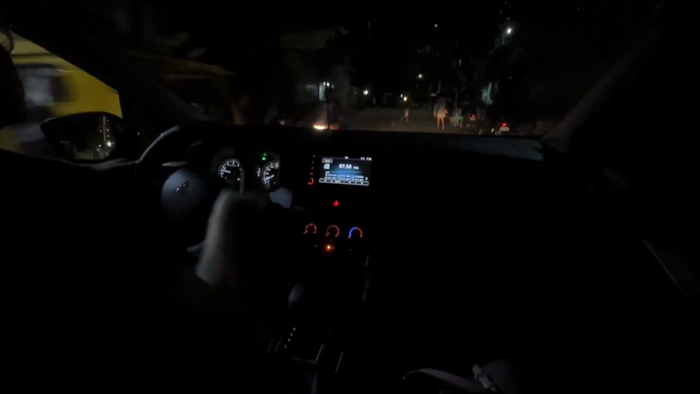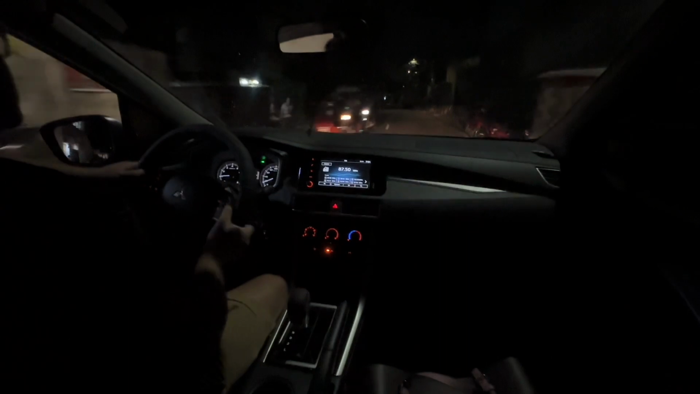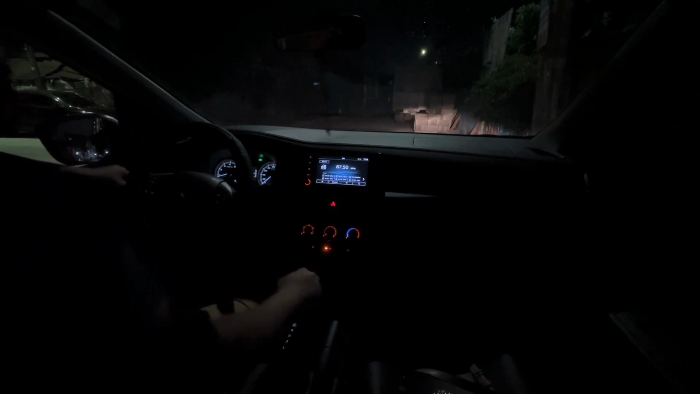But other than that, kung reliability lang din naman, I believe Mitsubishi Xpander would be able to provide that. So, ayun lang. At ito na, nakauwi na kami sa bahay namin. Medyo may kailangan lang ng assistance from my wife when parking, kasi medyo makipot yung garahe namin. But I guess that's about it.